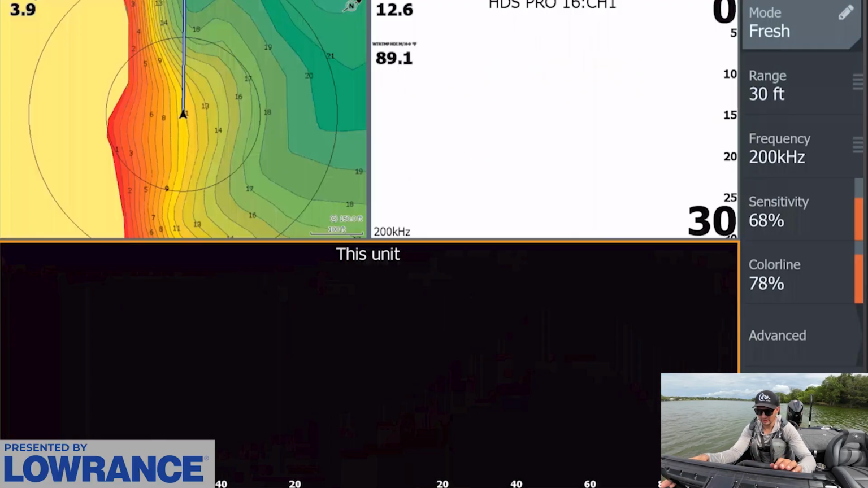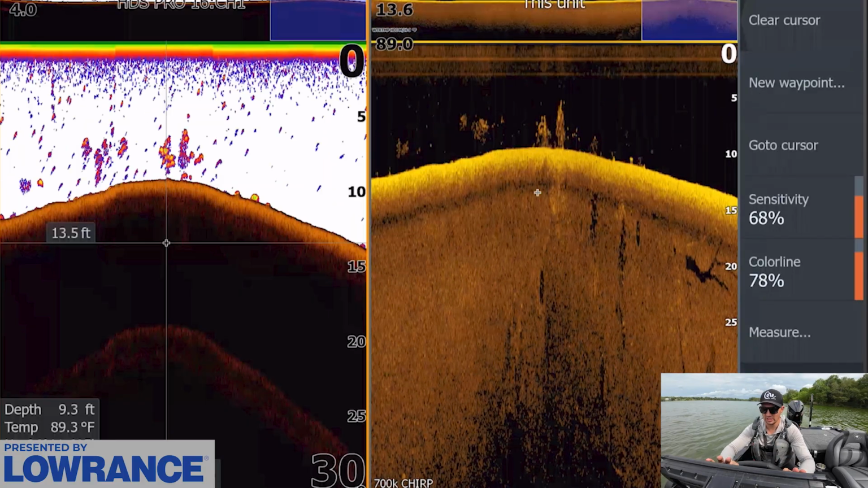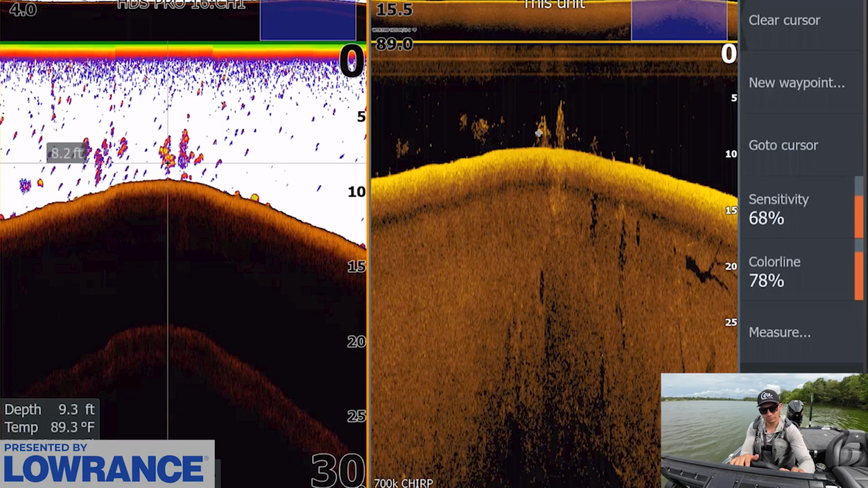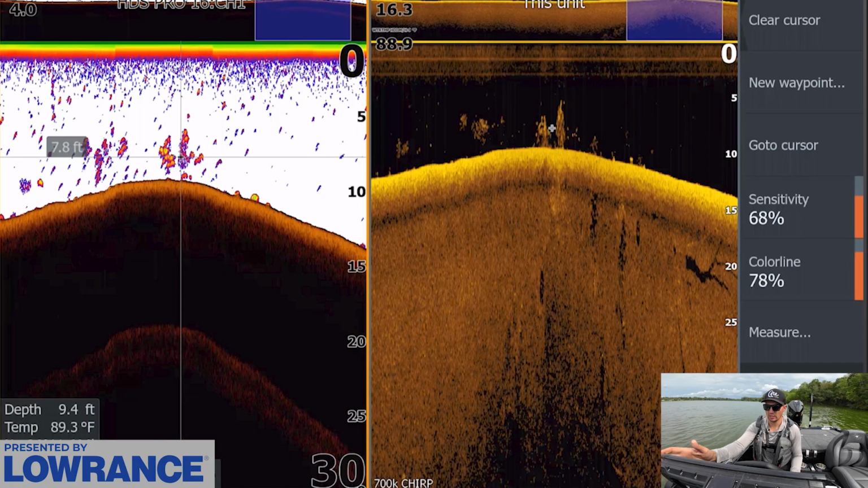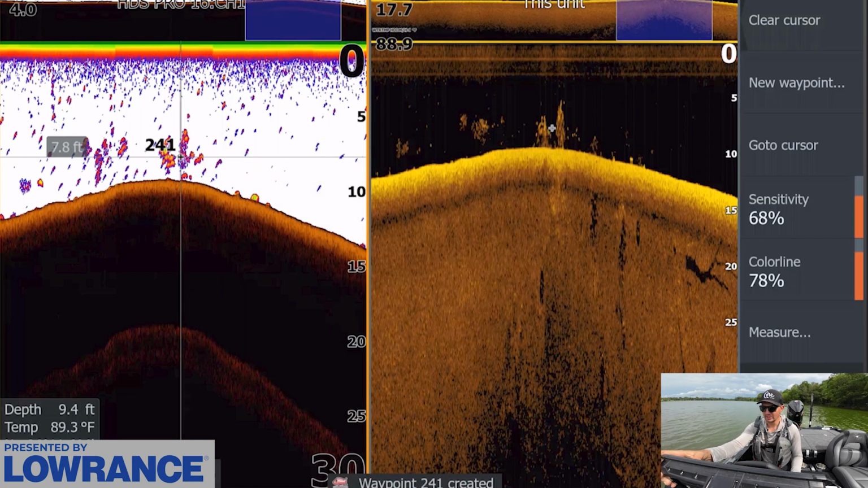It's cool because you can see them on the down scan and the 2D. There's so much to mark there. I'll come back and mark in a second, but you can actually see there's that brush pile. And then with my settings on 2D, you can see those better quality fish right there. We know there's fish in that pile right there. So I'm gonna mark a fish icon, and that's just for my settings.